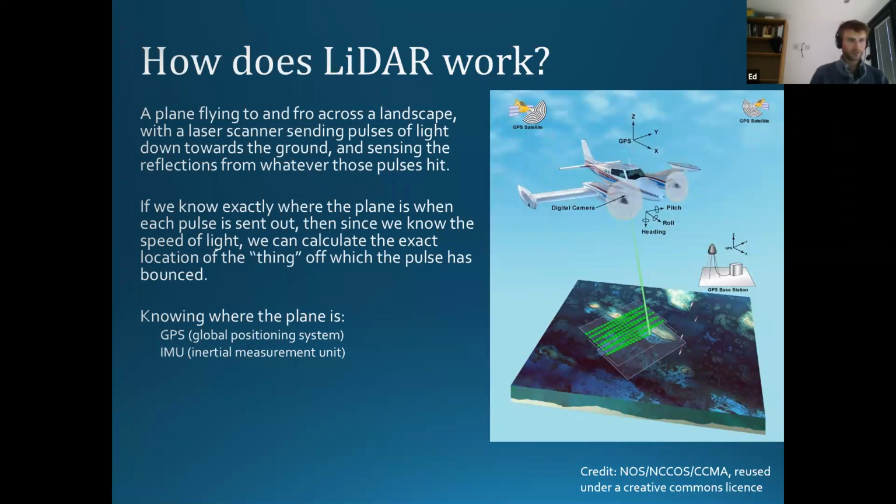And with that as well, feeding into those calculations is this thing called the IMU, the inertial measurement unit, on board the plane. And that's a little sensor that is working out all the exact tiny movements of the plane.